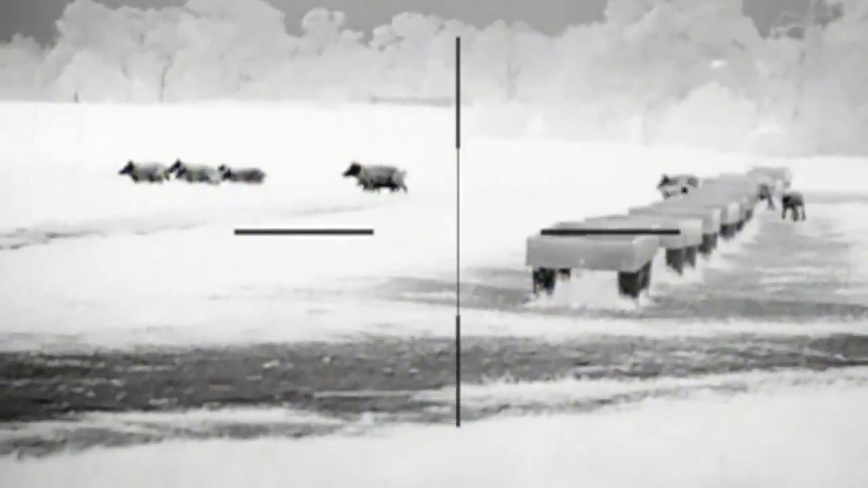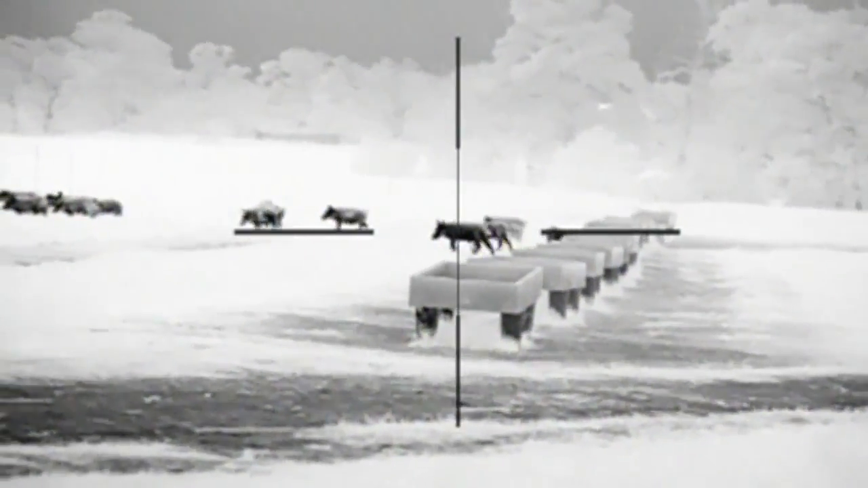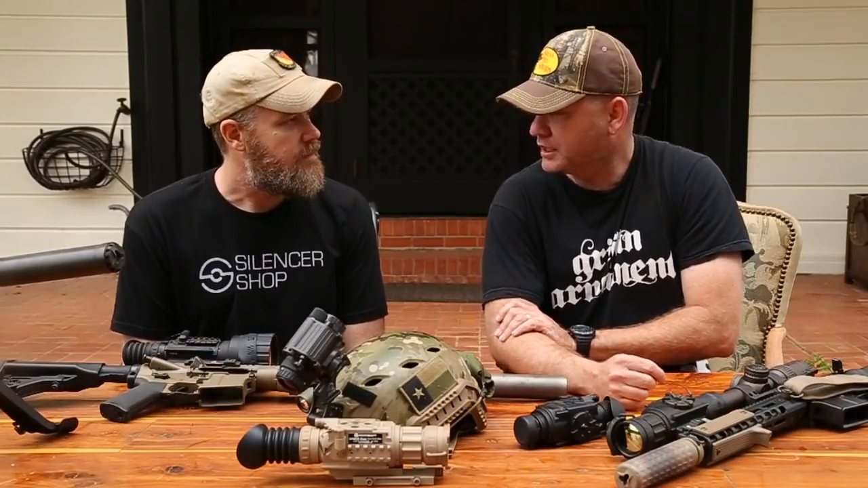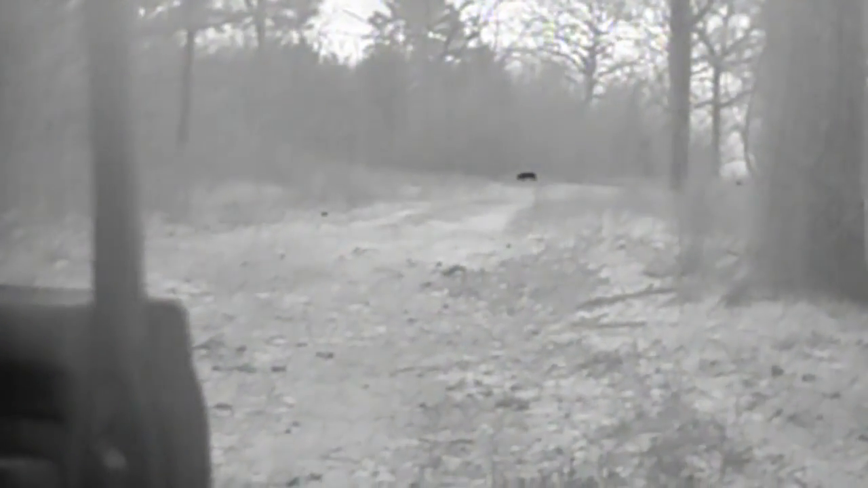Right. So people think that these things are passive, and they're not. It's not like Bambi. These things have tusks on them. We had one that came right at us. We stopped him, but he was coming at us. We dismounted the vehicles. We were setting up, looking. We thought we saw some up on top of the hill. And next thing you know, we hear some rustling over in the bush to the right. And you swing the thermal over, and there that pig was. I had night vision. I couldn't see it.